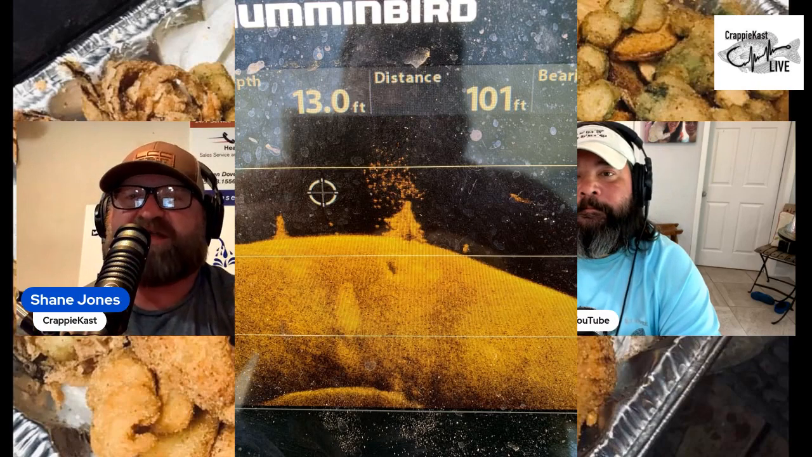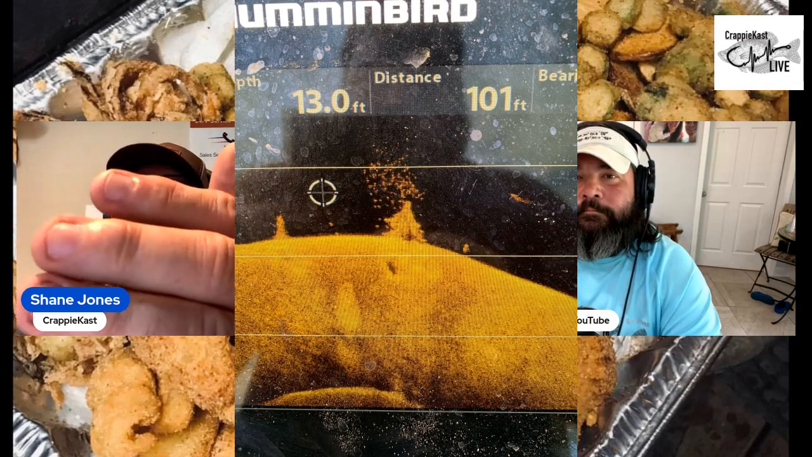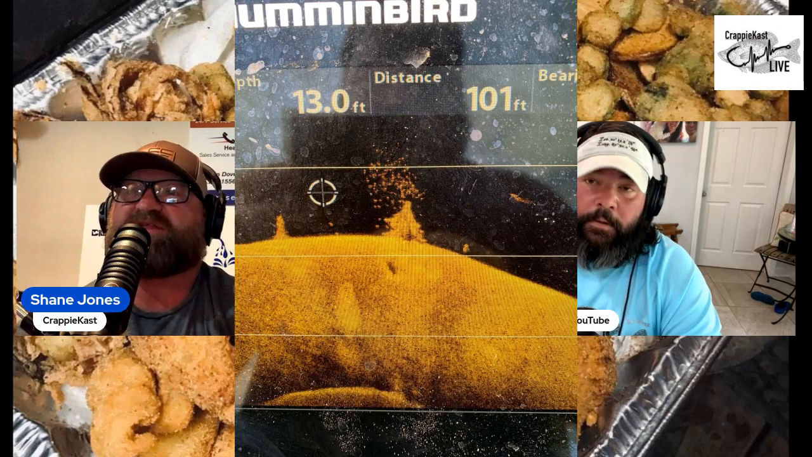But that down scan picture, you see these fish congregated like that, and like John always says, these fish are up on top of this stump, and they're probably hot. Them fish are probably biting. When they're up there that high above it, they're likely to bite. When they're down in it, right this time of year, they've got a bad attitude, but maybe those fish right there will be biting.